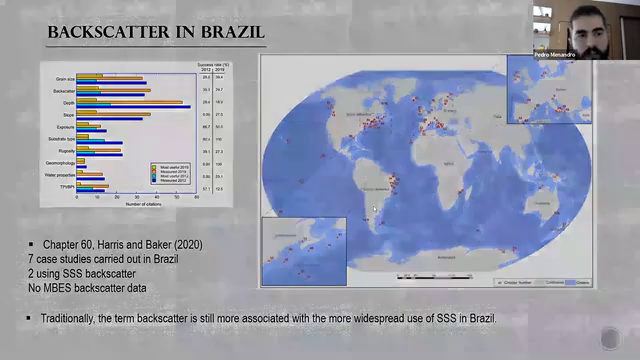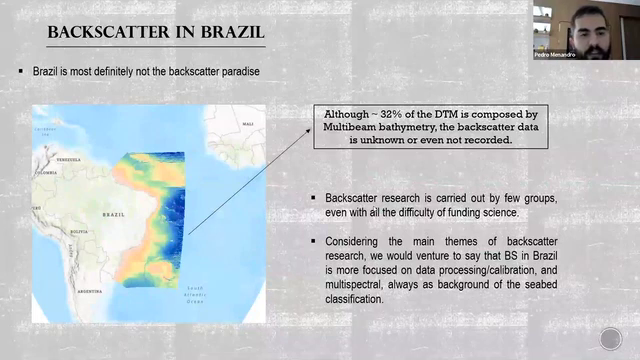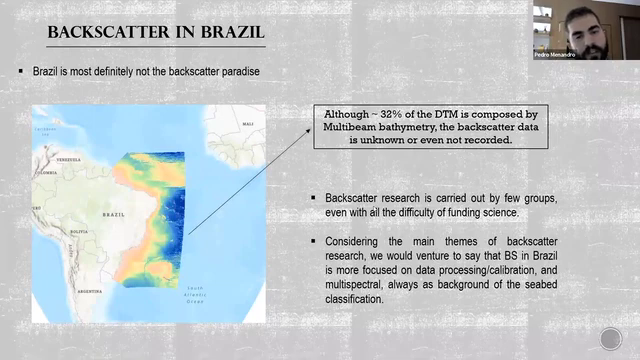This is the bathymetric grid available from GEBCO. Although 32% of this current grid is composed of multibeam bathymetry, the backscatter is unknown or even not recorded. So we can see that Brazil is definitely not a backscatter paradise.